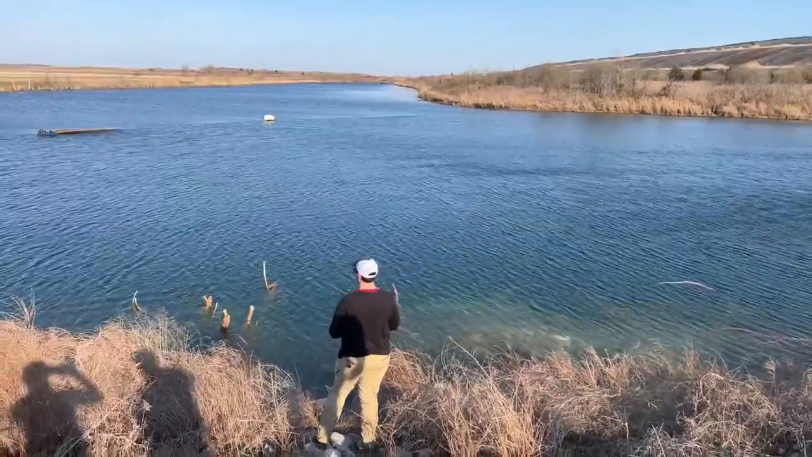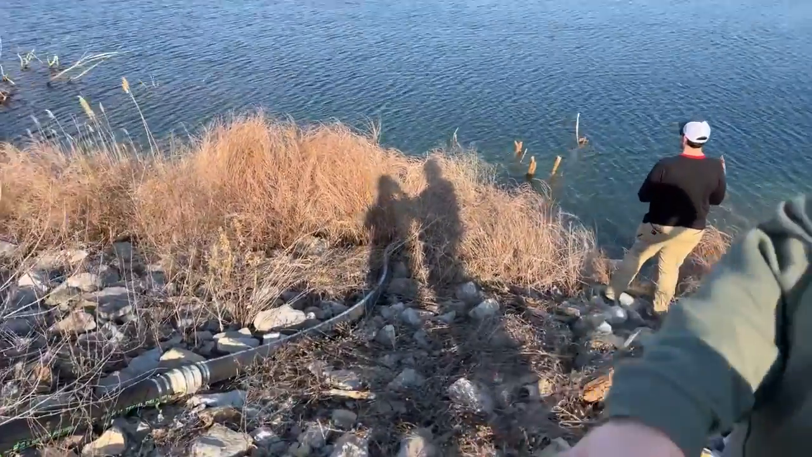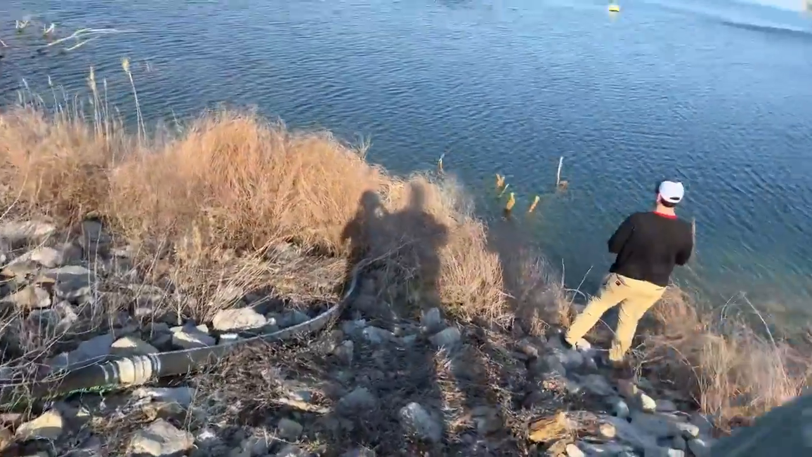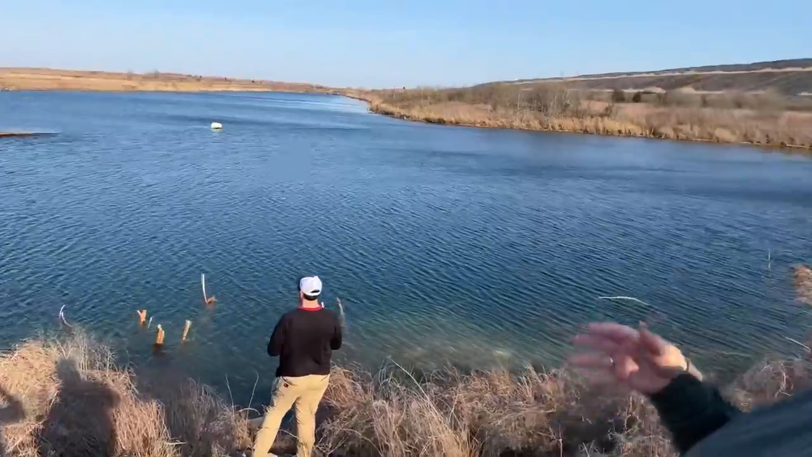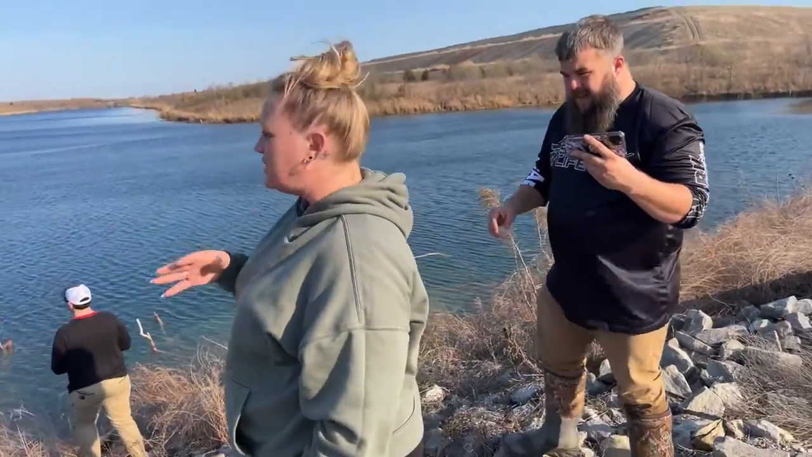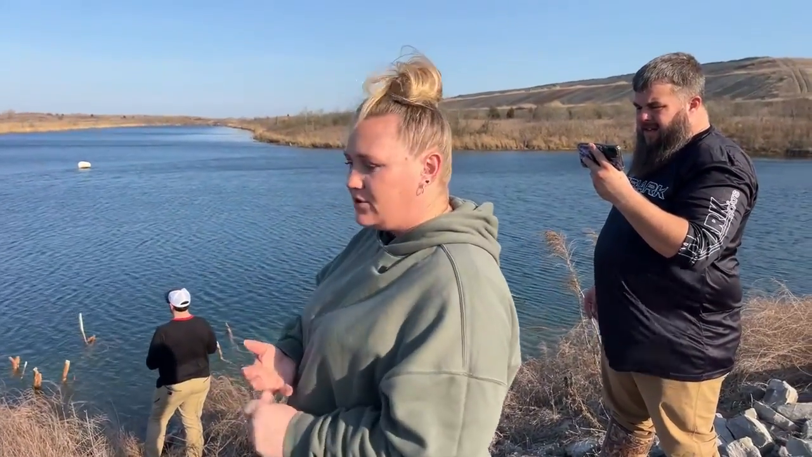Some of you guys already remember there is a big black line that goes through here, and that is actually what they use to pump the rock dust into this. So that was something that Brad was asking about, like, is that going to affect what we see? For the most part, it's going to just end up on top of whatever's down there, like the sediment, the algae and all of that stuff.